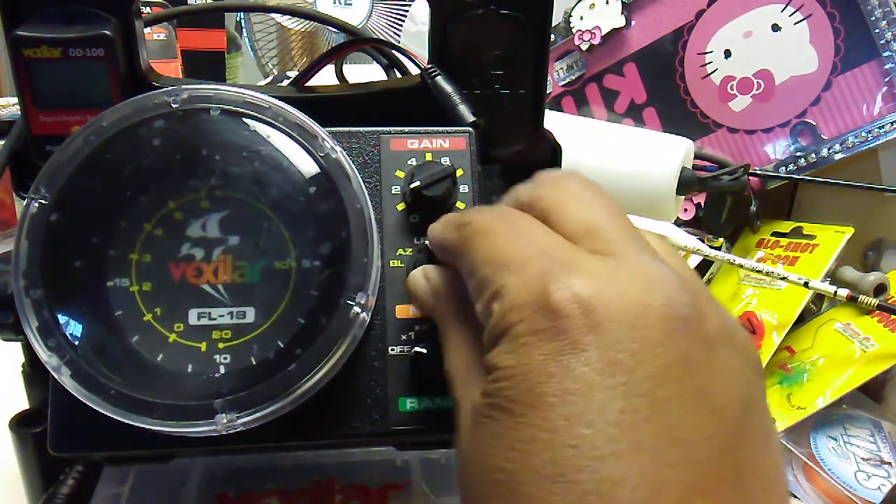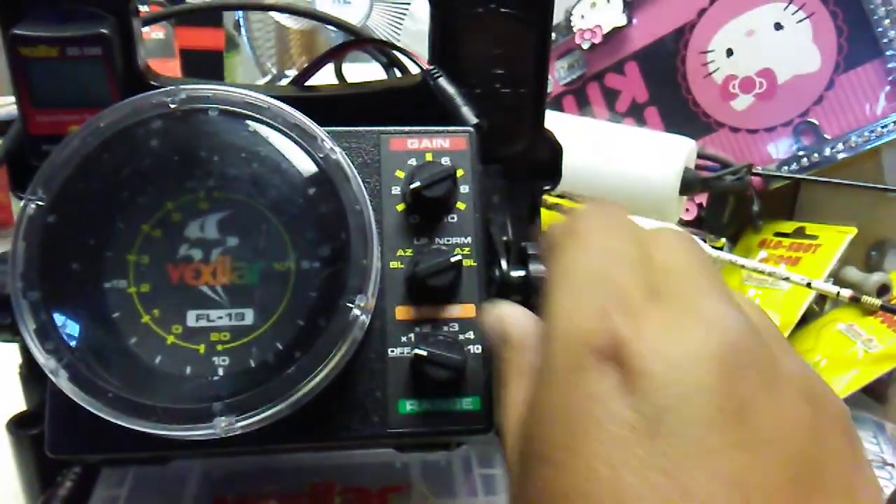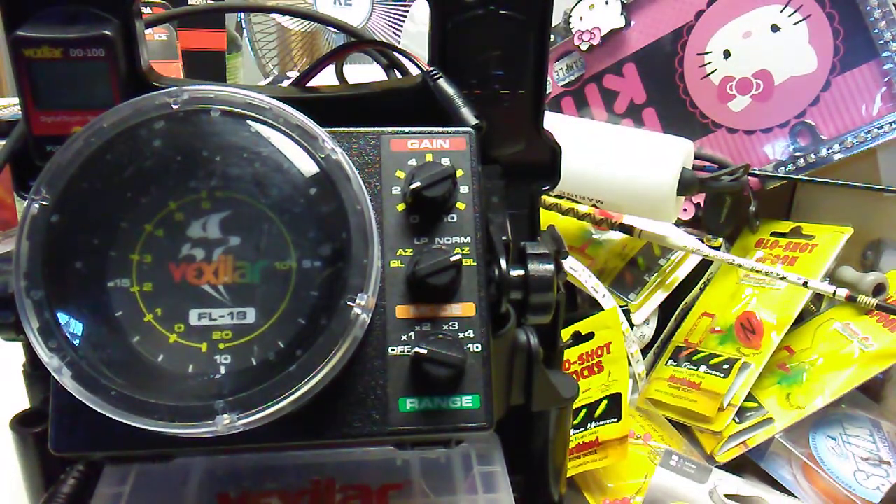Tried low power, switched it all around. Finally got it over to boat mode. Boat mode is a little bit fuzzy, not as refined. Anyway, the line disappeared. I don't know if it was a fishing line or a tree branch, and it still picked up the fish.